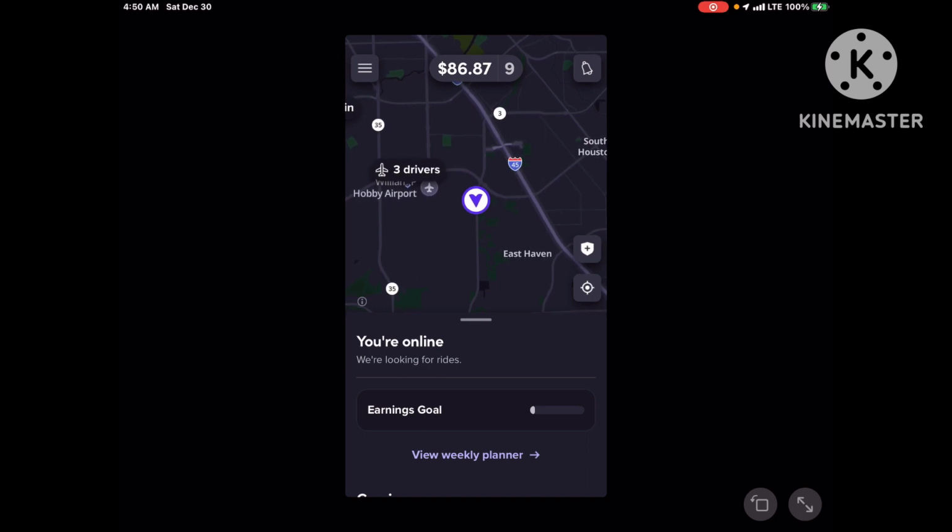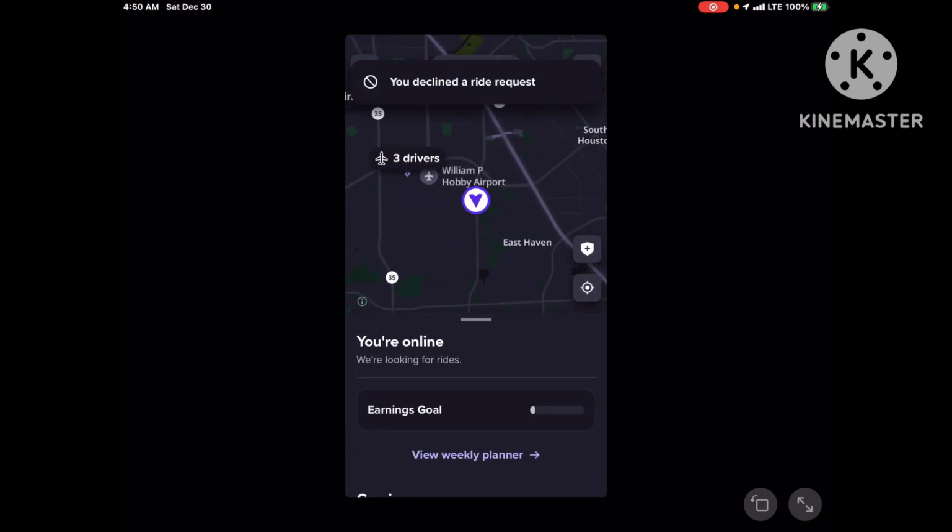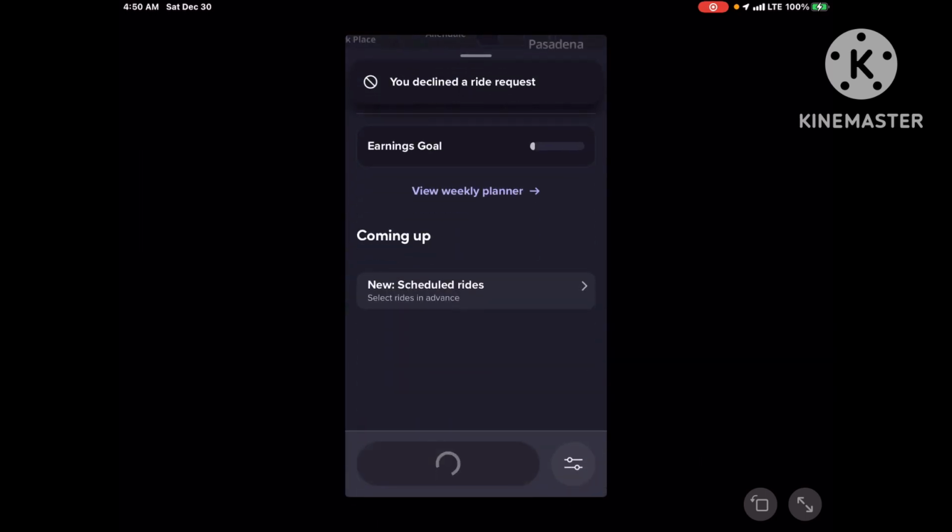Okay, right now this is Maxwell. So this is $7. Airport. Okay, I just left the airport, going to Yellowstone. That's going back into town. I'm just going to go ahead and turn off the apps, guys.